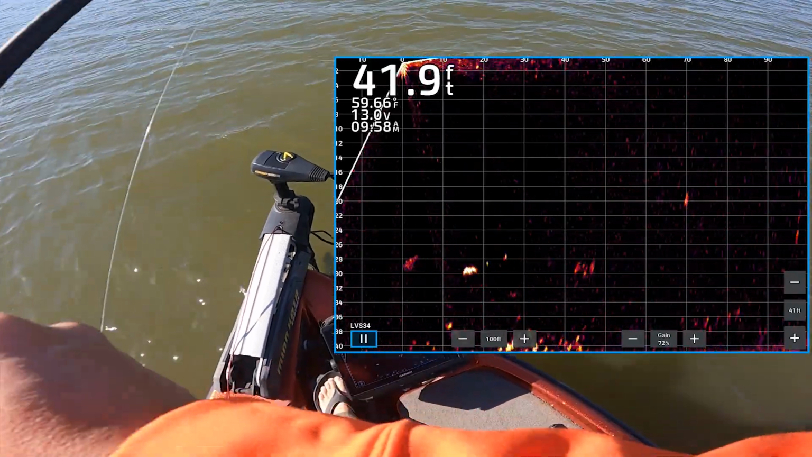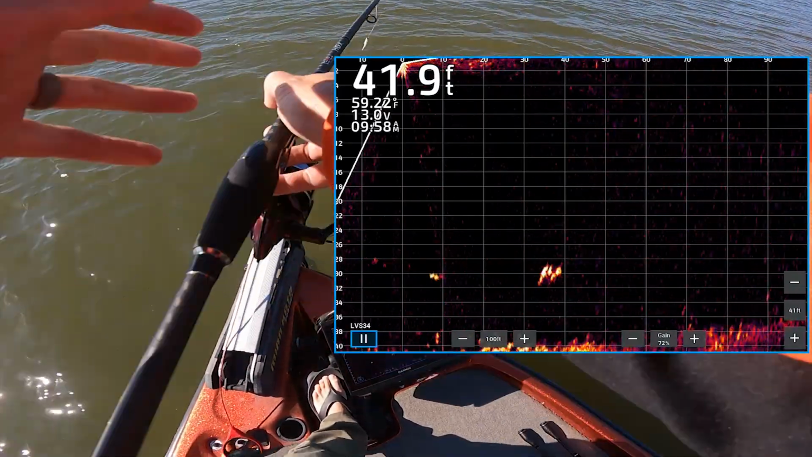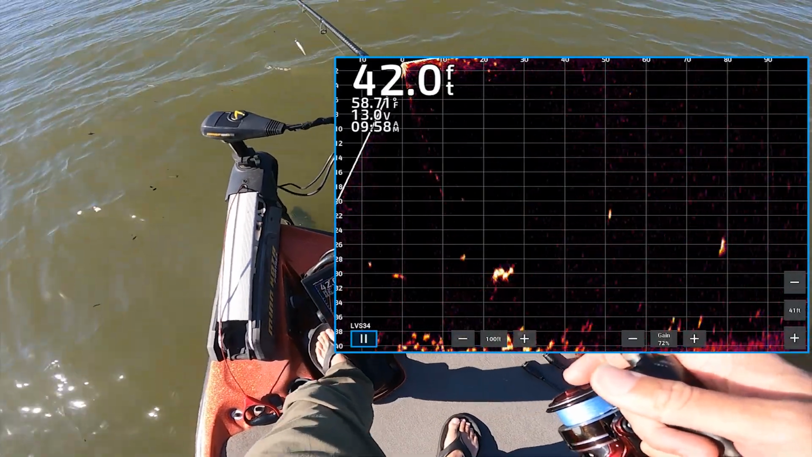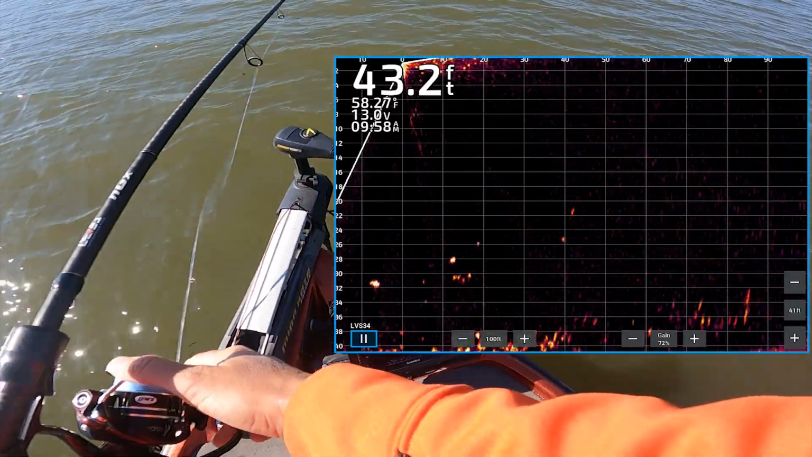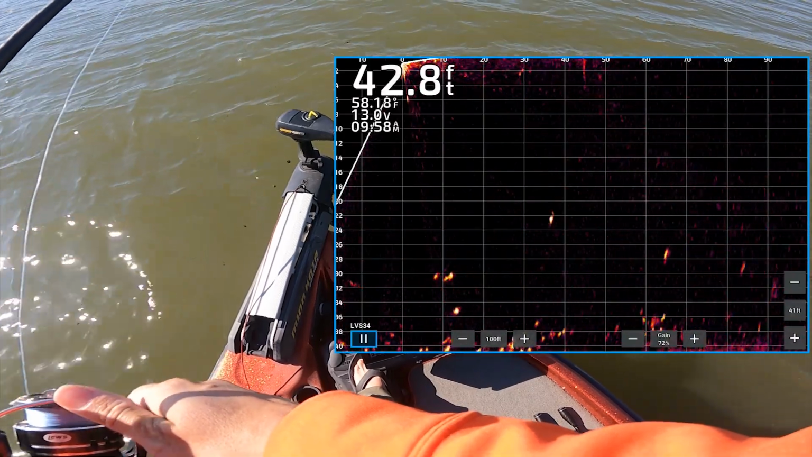So I would think they'd be more high. What I'm going to do is go up here to this offshore flat and see the cover that's up there. I'm gonna see if there's bass relating to that, since they're maybe not out here competing with the stripers. Now that one there, that's a loner. Let's see if we can put it on him.